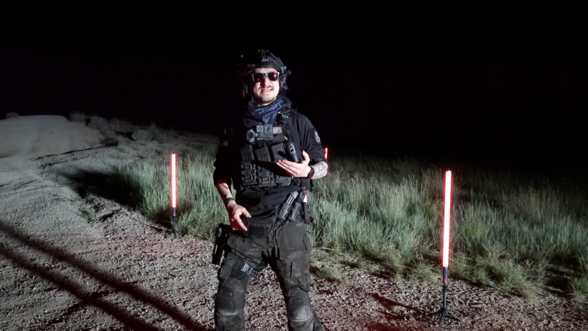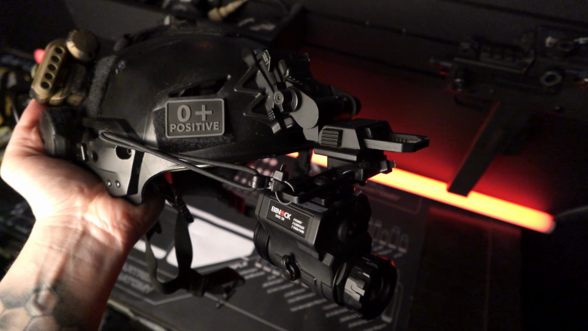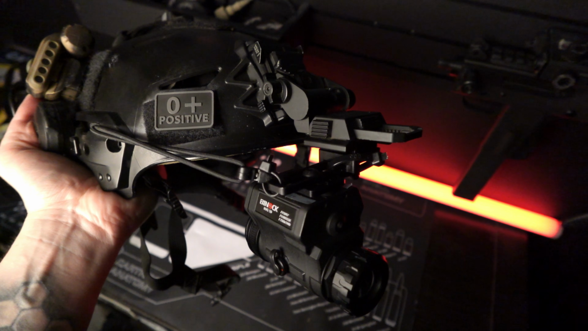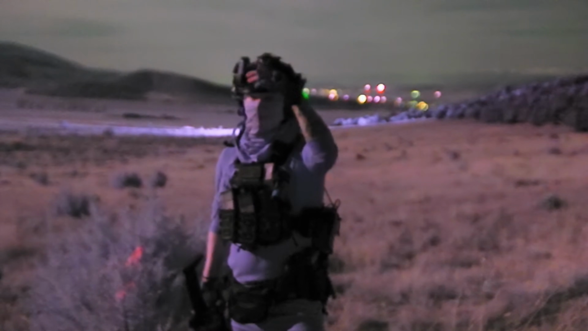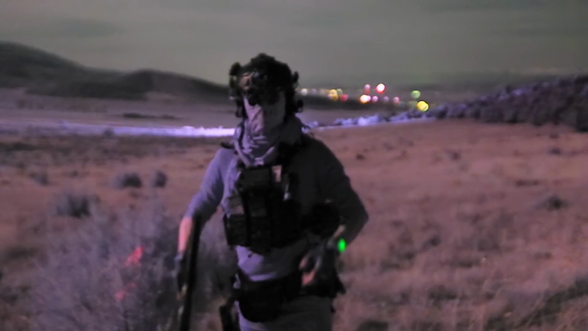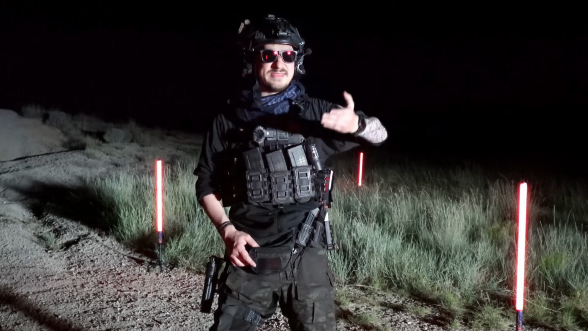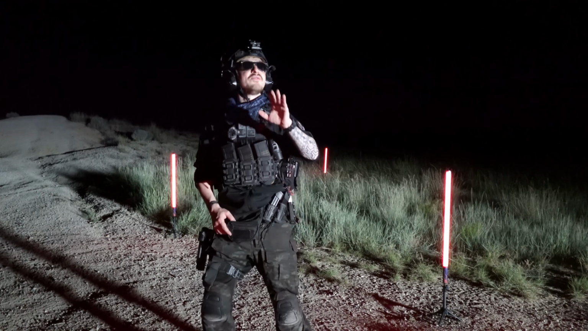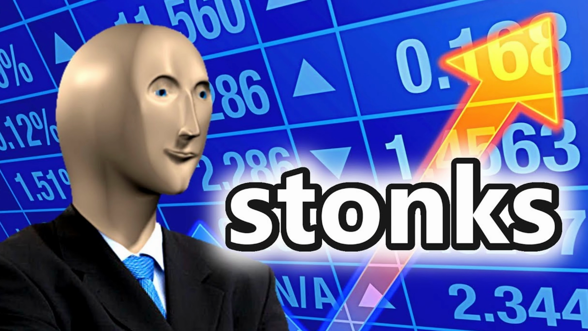So once I had that set up, it was a lot easier to use because I just attached that to my Wilcox G24 mount. G24 mounts are pretty expensive, but you can get knockoff ones online. And if you're just utilizing it for airsoft or something like that, I wouldn't spend $500 on a Wilcox mount when the unit costs $500. So that is what I would recommend if you're just using this for airsoft or something like that. Stonks.